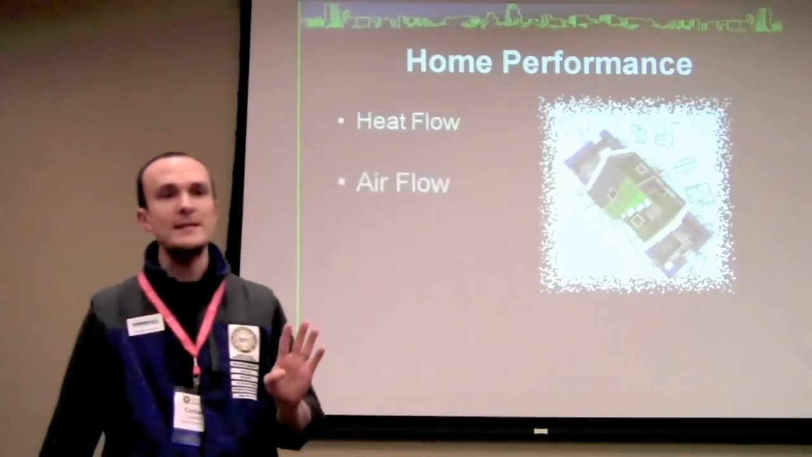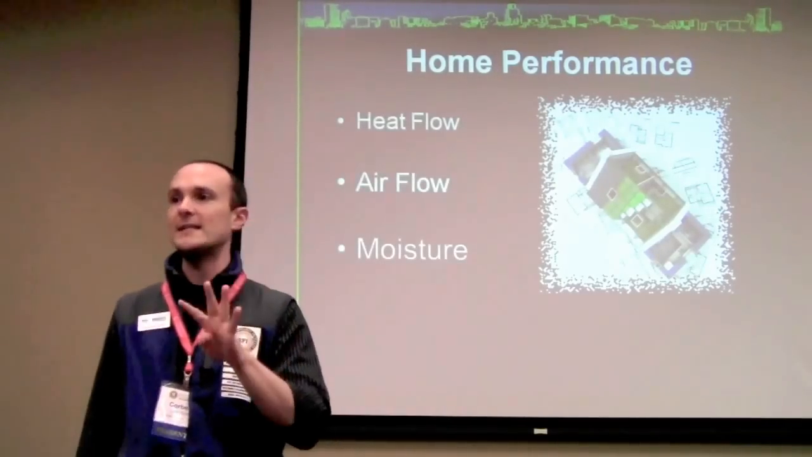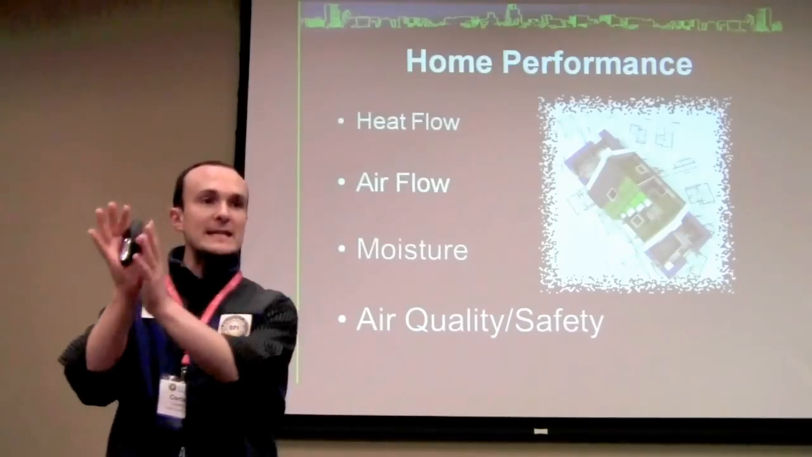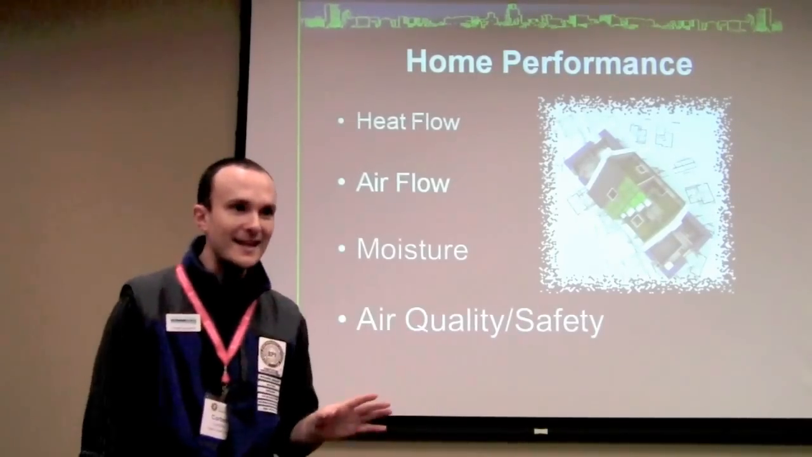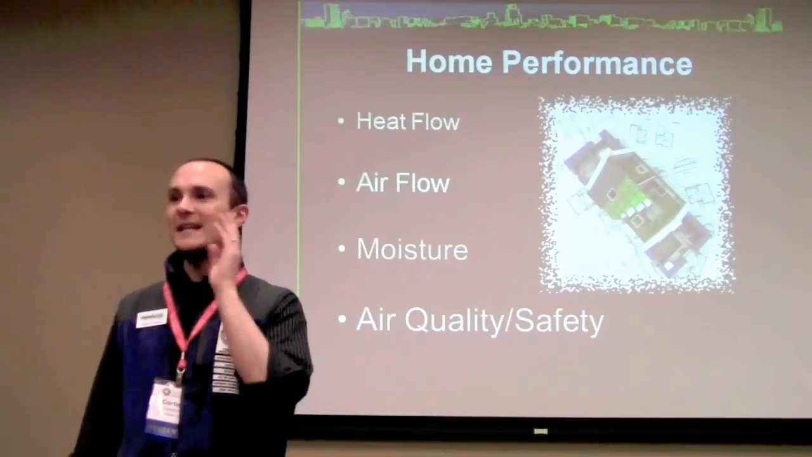Okay, so home performance aspects. There are 4 of them. The way that I teach them, they break down from least important to most important. Number 1, heat flow. Okay, everybody thinks they get heat flow. Hardly anybody actually gets heat flow, right?